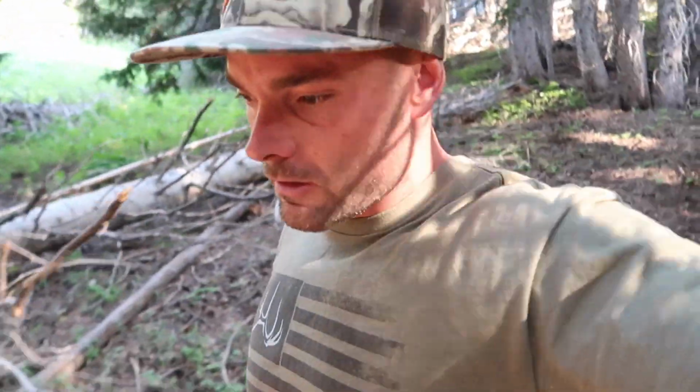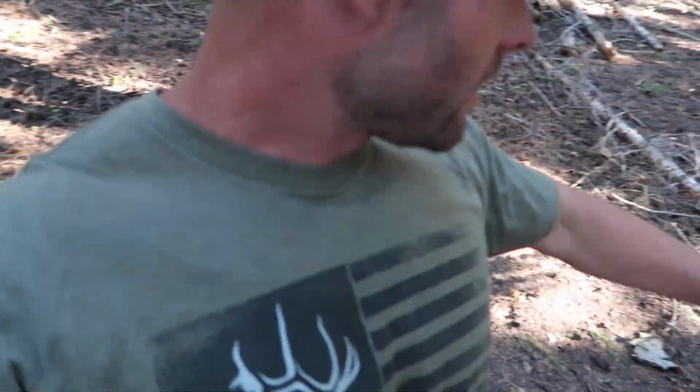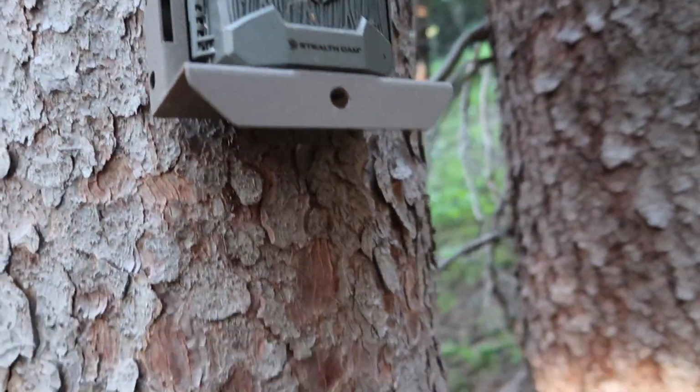So this first one, got a pretty good trail right here going right to it. It never seems to produce a lot of pictures, but it does always seem to get the bucks that are here that I'm looking for. It always gets them. It just doesn't get them that often. That's why I've never really hunted it. But we got a couple beds dug out literally right by the camp. Let's see what we got.